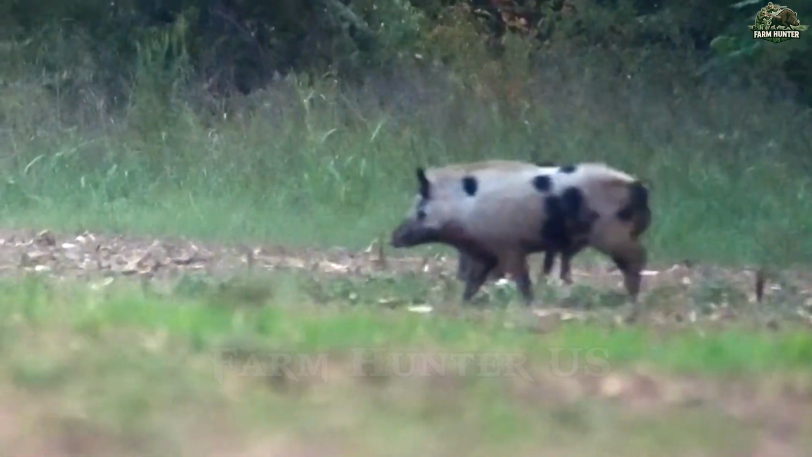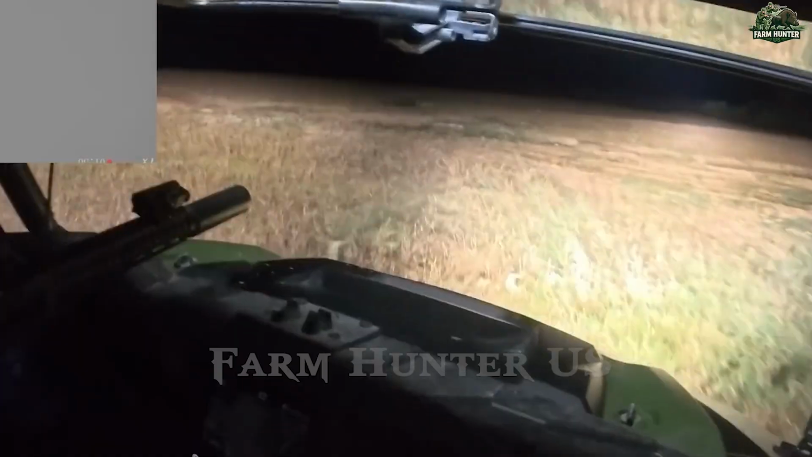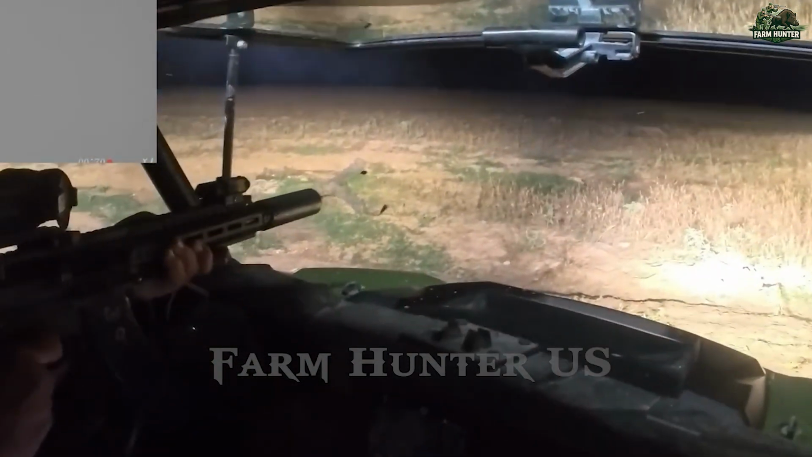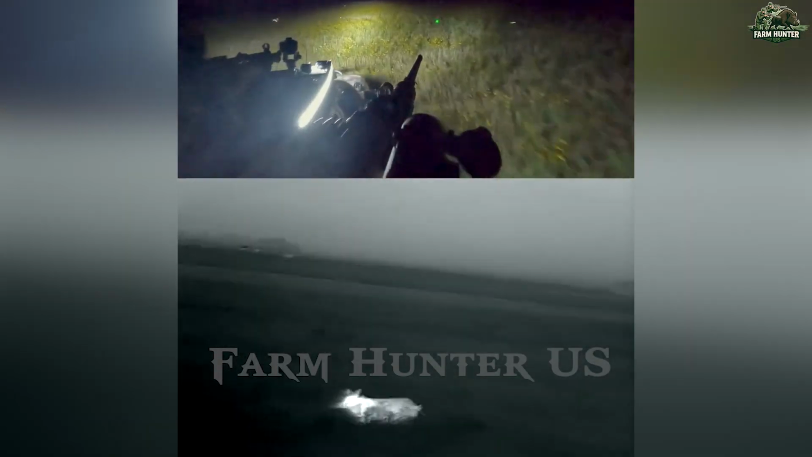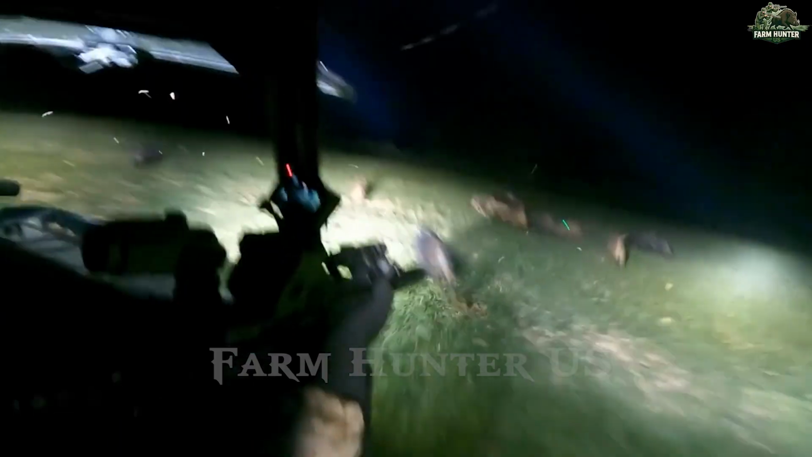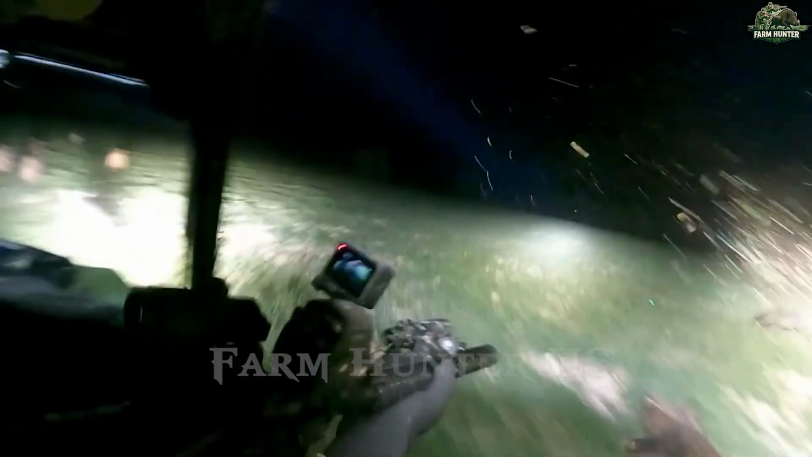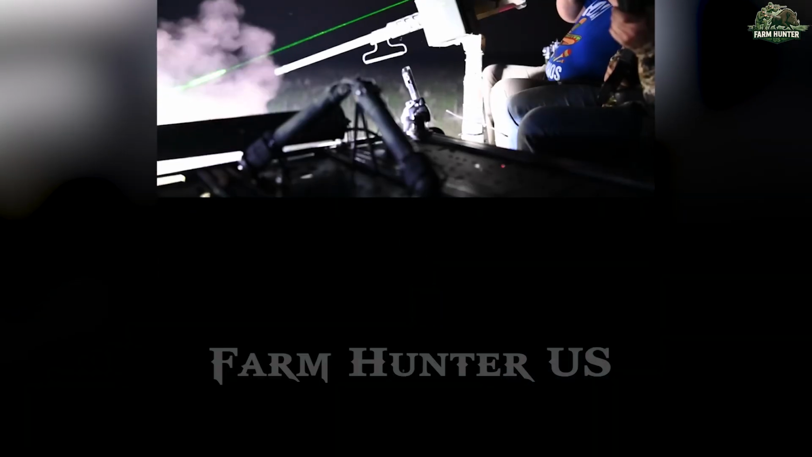Wild pigs are more than just a nuisance. They are ecological wrecking balls. They uproot native plants, erode soils, pollute water sources, and outcompete native wildlife for food. Studies from the University of California have shown that wild pigs can consume up to 4% of their body weight daily, devouring crops like grapes, almonds, and strawberries.